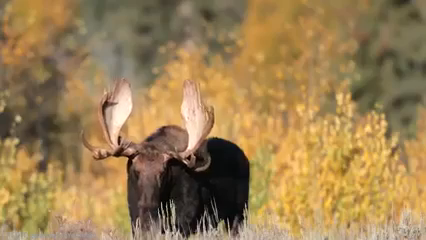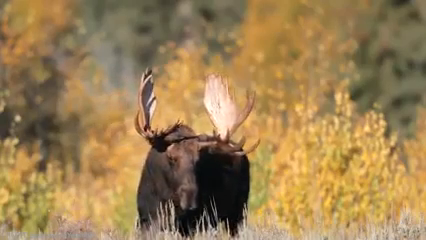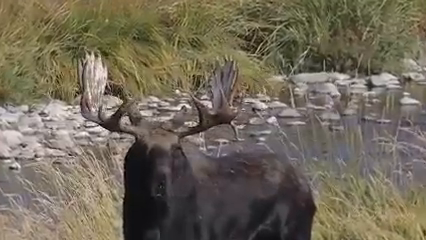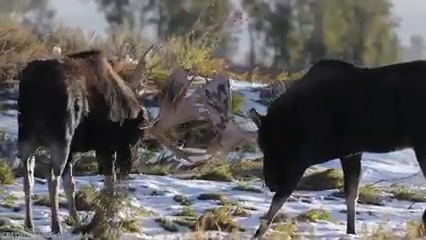Once the testosterone levels of the moose rise, the velvet, which is the brown skin covering their antlers, will shed, and their antler bones will harden. And each passing year, the antlers will keep on growing. It's amazing that researchers and biologists get to observe this phenomenon thanks to trail cams.